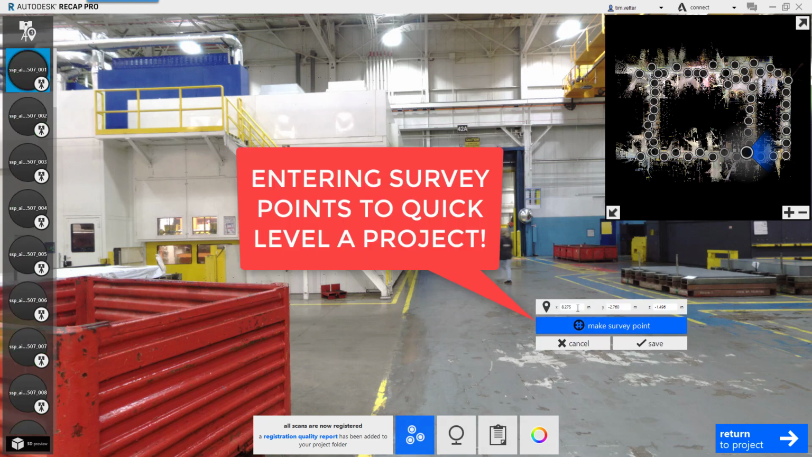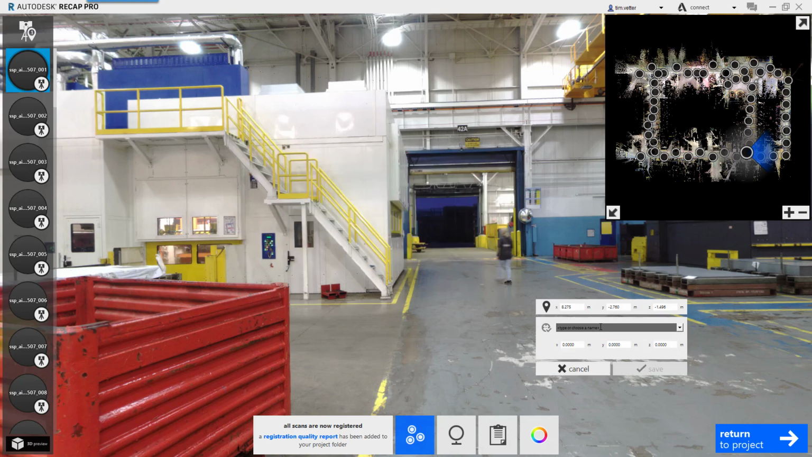So I'm going to make this the survey point, P1, Control C, Control V, Control C, Control V. I'm going to be defining the floor elevation of 0, so that is what I'll be doing for all the different points that I make. I'm going to do about 8 of them in this whole area.